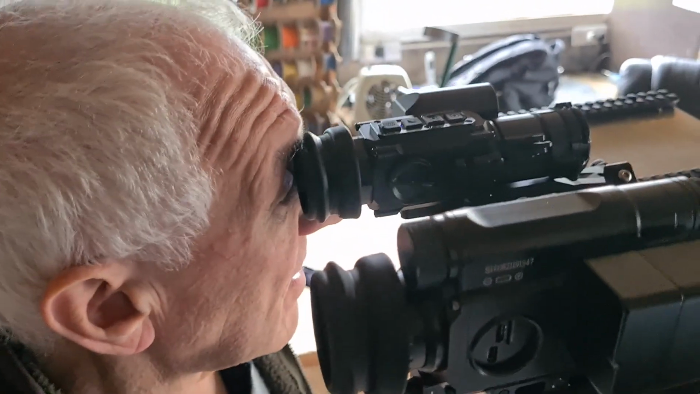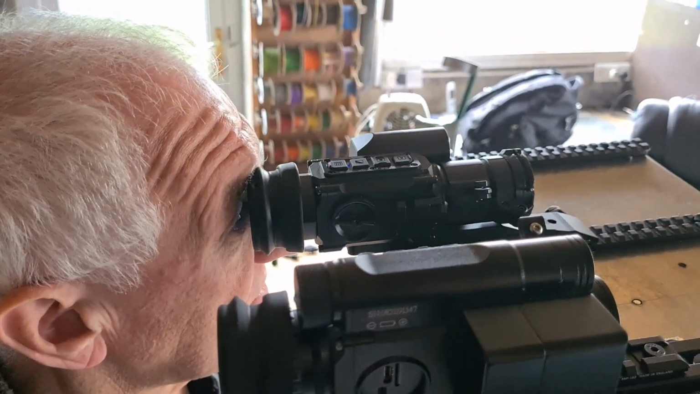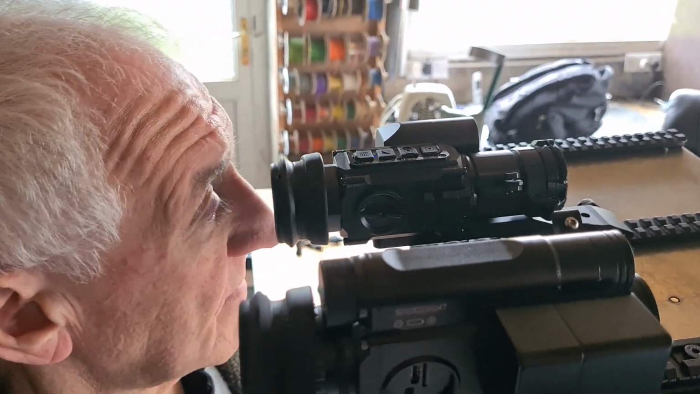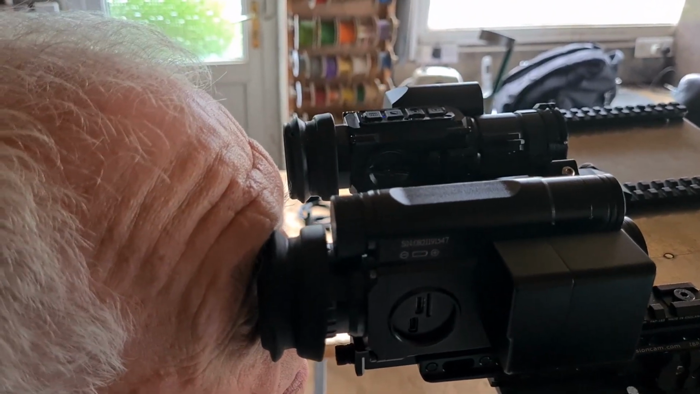And at that point, I've got absolutely zero distortion with the image. I can see all four corners of the display, and I've got no distortion whatsoever. That's why I do it, because if I'm shooting rats in a barn, I want to see all four corners so I don't miss something moving around when I'm doing pest control.